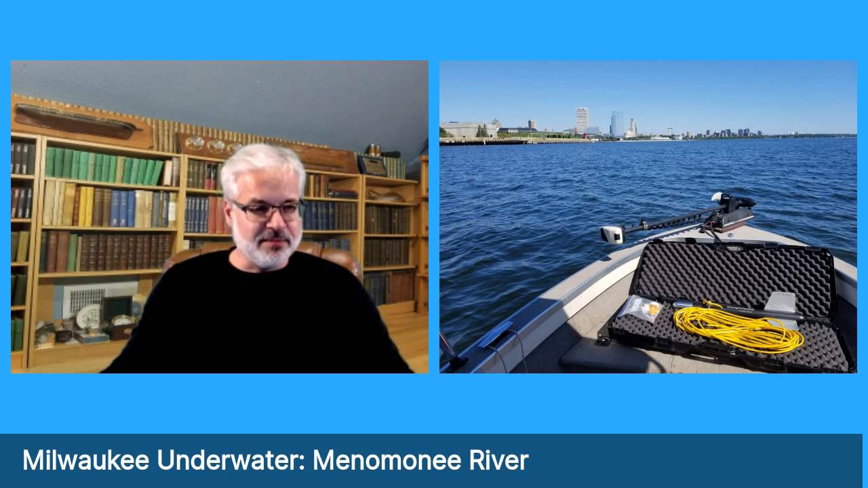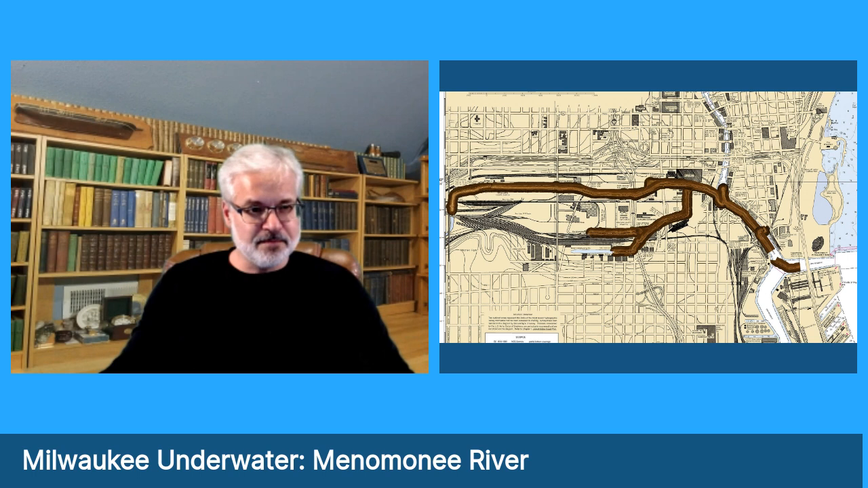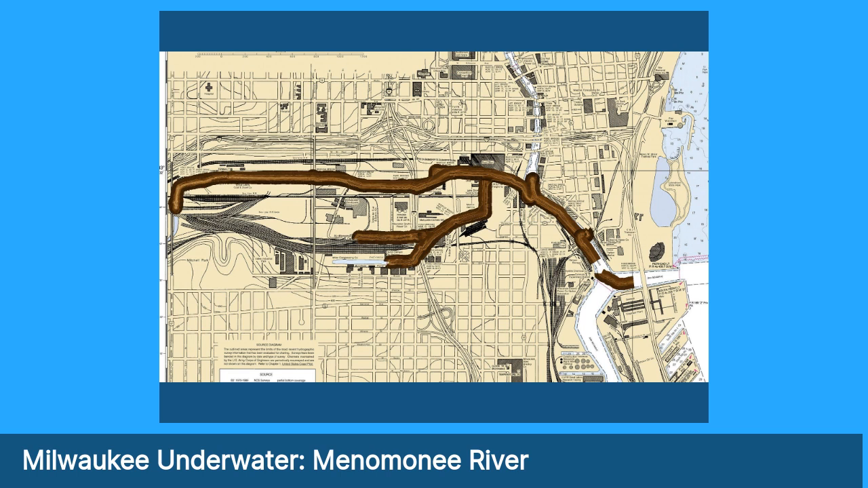And this is the little boat we used, so we were able to get way up the rivers without too much trouble. So this is kind of what we did. I'm going to go ahead and go off camera here.